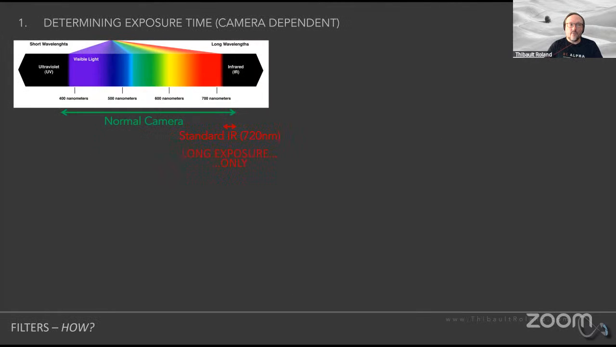So, first of all, how do you determine the correct exposure time that you need to capture an image using infrared filters? Because again, this is highly camera dependent. To a certain extent, it's lens dependent, and it's definitely dependent on the filter that you're using. Some filters are going to be darker or brighter than other filters, and you need to kind of get an idea for how long of an exposure you need to capture to have a proper dynamic range in your infrared picture.